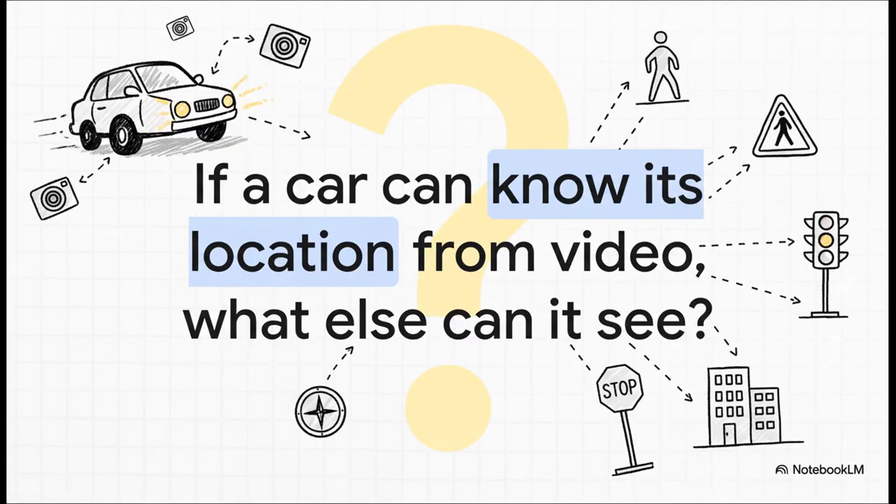And that kind of leaves us with this one big final thought to chew on. We started this whole thing talking about a self-driving car. So, if a car can use its cameras to know exactly where it is, down to the centimeter, what else can it see? What else can it understand about the world around it? And that question, well, that's what's going to fuel the next big leap in this field.